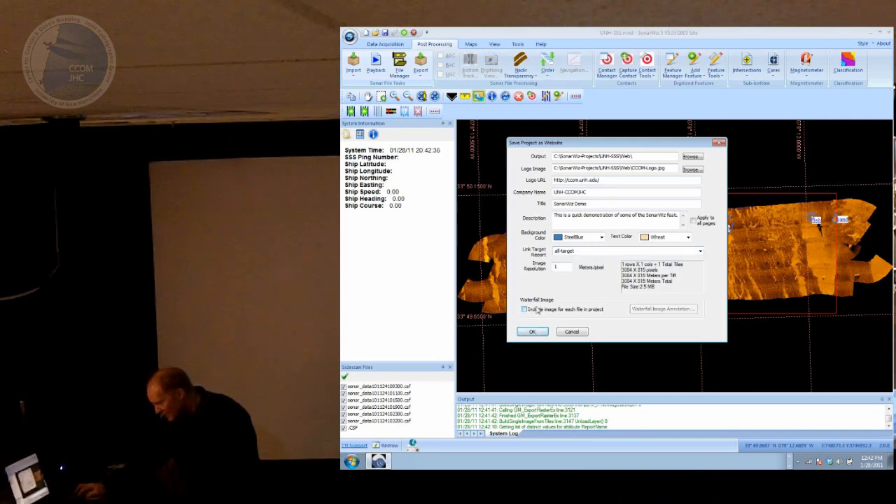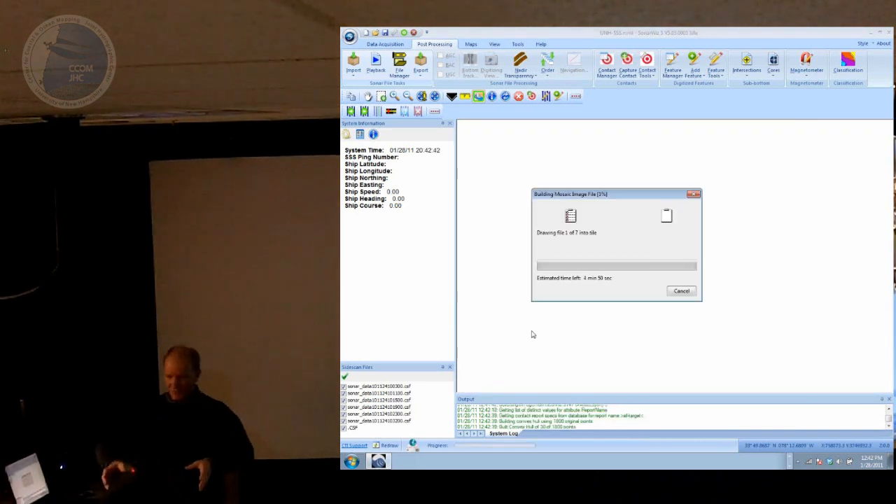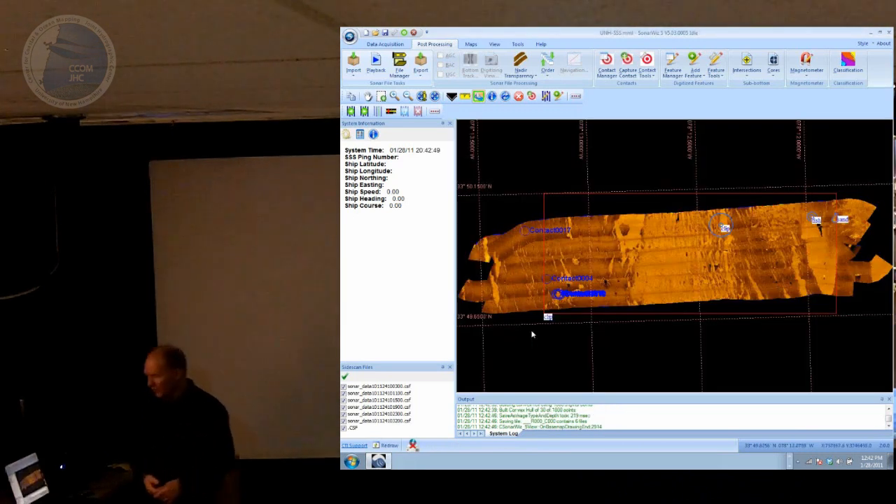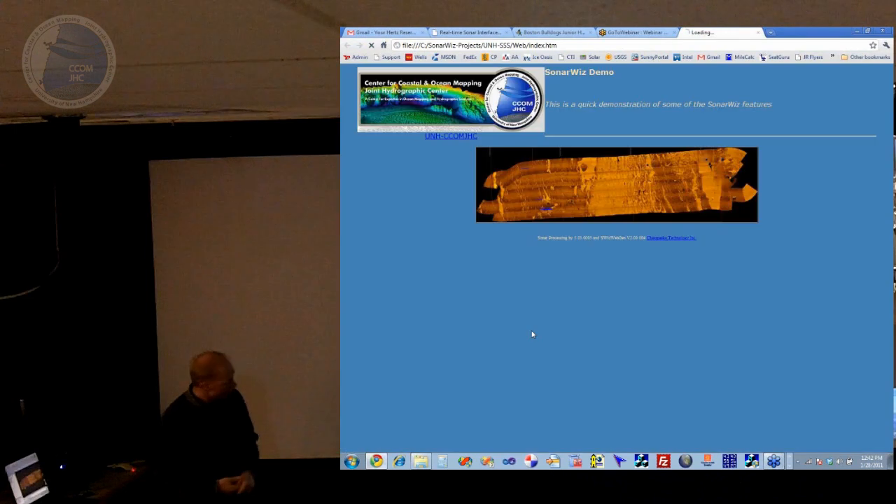You'll do that. Use the one called All Contacts. In the interest of time, I'm not going to put all the waterfall images in here because it takes a long time to build those pages. But you can actually have a waterfall image from each Sidescan record that went into the mosaic as part of your report. So when this is done, it should also open up my web browser and show me the mosaic and stuff in my web browser.